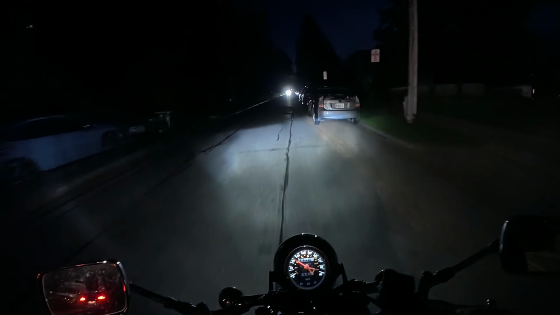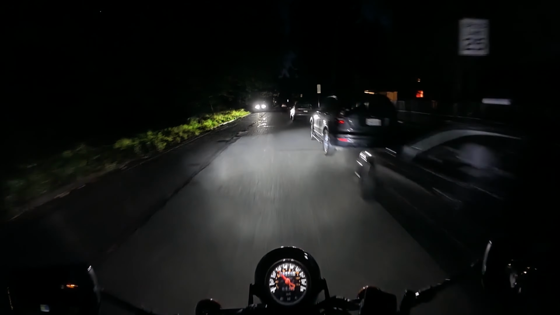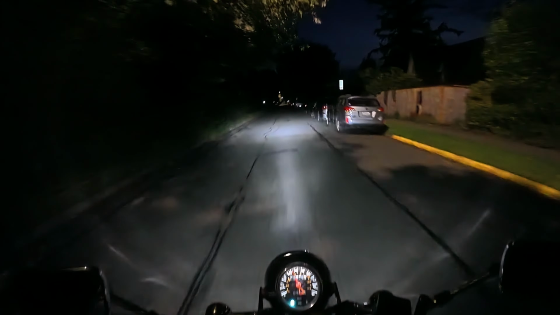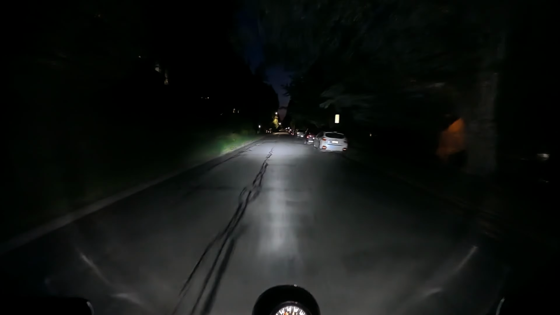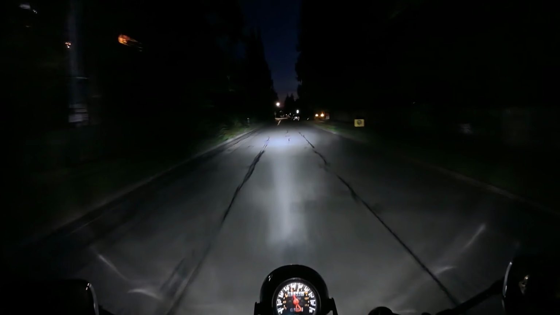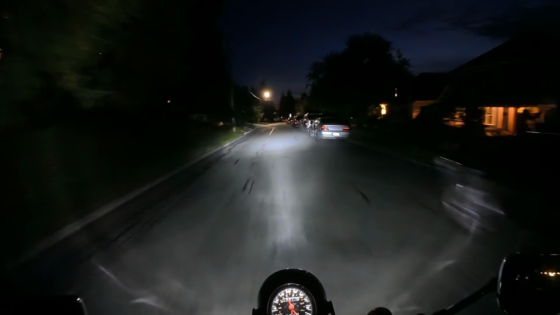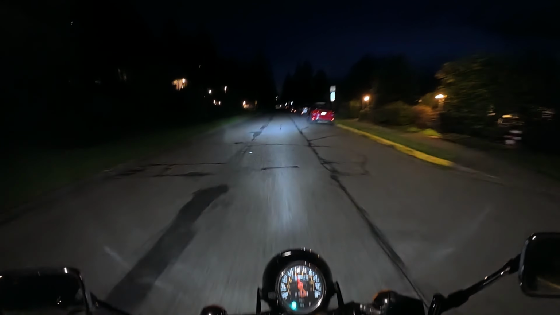And it is a hell of an upgrade from the stock halogen. Super night, super bright headlights.